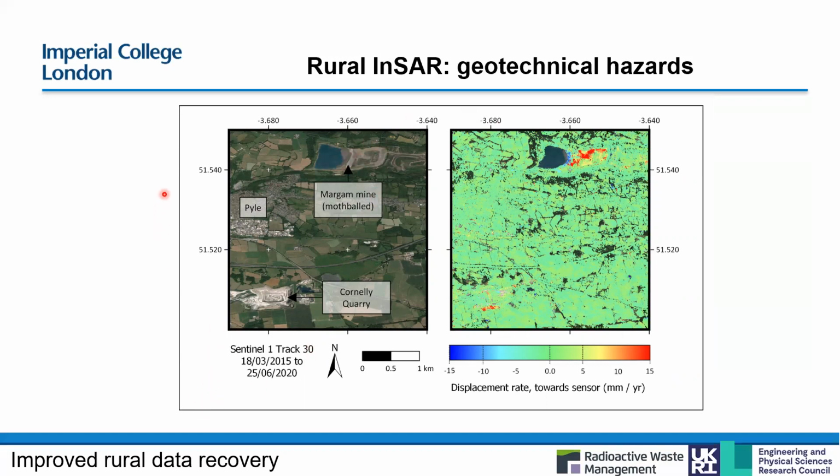Sorry, so the satellite here is going south to north. That's ascending, and it's looking east, which means that the blue here is implying that the scatterers are moving west. They're moving down slope towards the satellite, whereas the spoil at the top of the heap is settling and moving away from the satellite. So we can pick out these differential movements of the scatterers using this correction of non-PS.